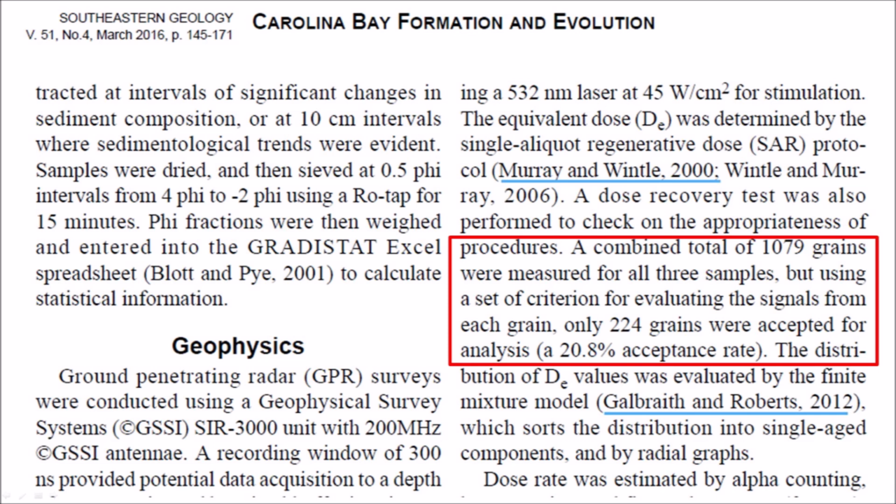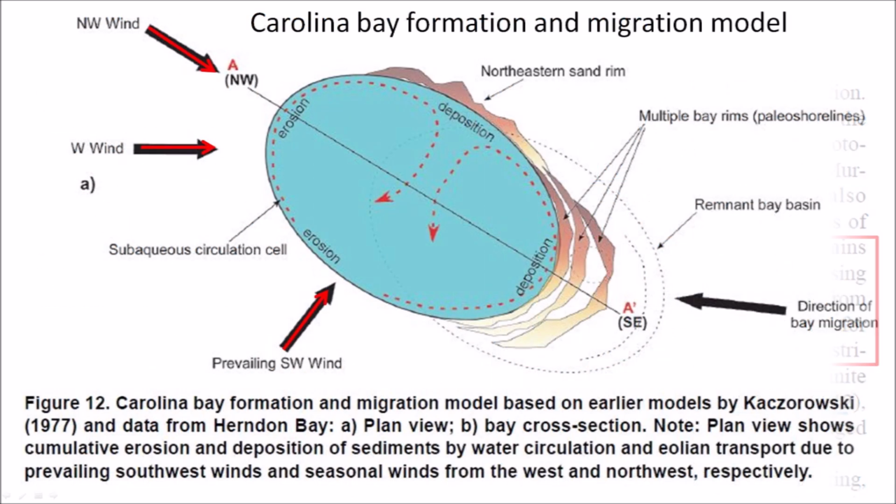Although there may be justification for selecting specific data, this process usually biases the results to support the selection criteria. It is not a good scientific practice. The authors provide a detailed image of the migration model based on earlier models of Kacharovsky's 1977 report, showing wind from the northwest, the west, and the prevailing wind from the southwest.